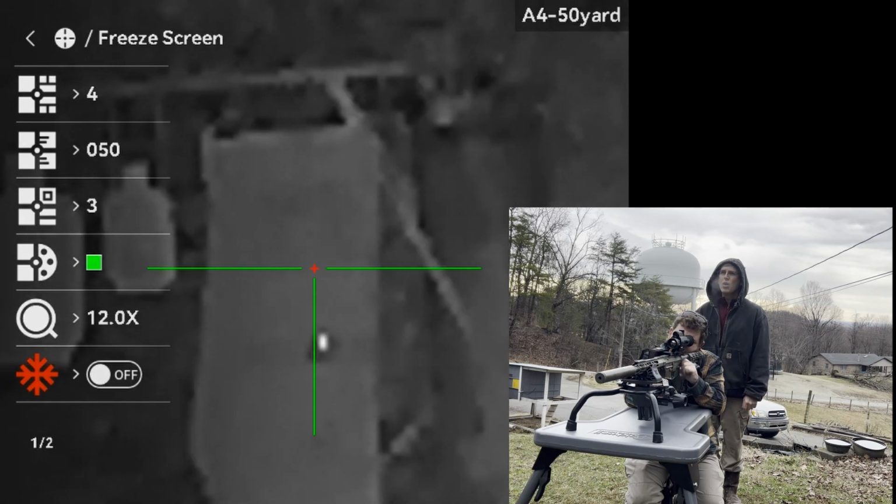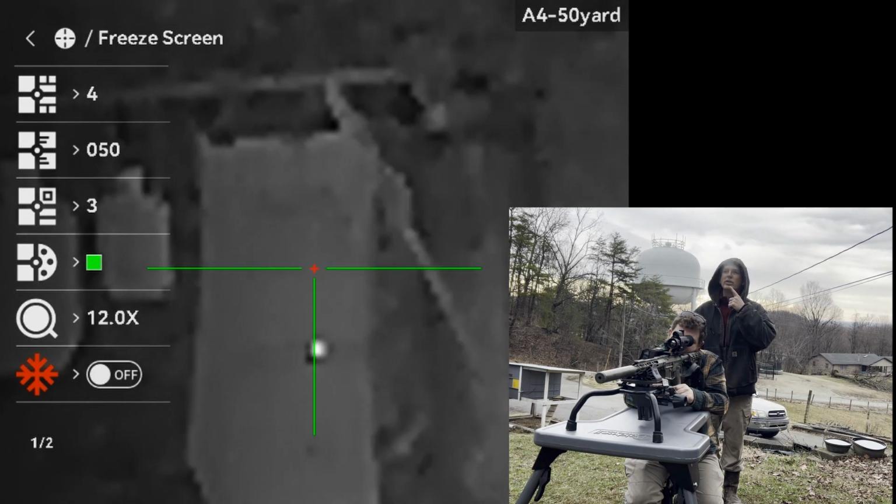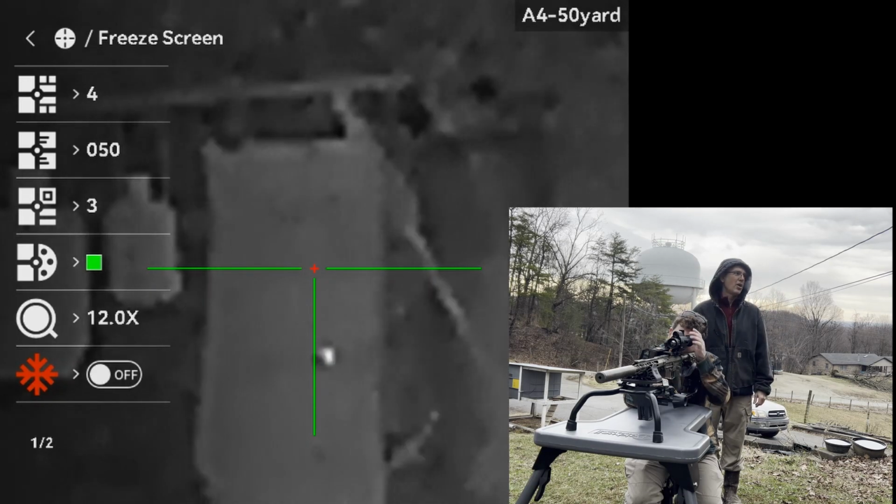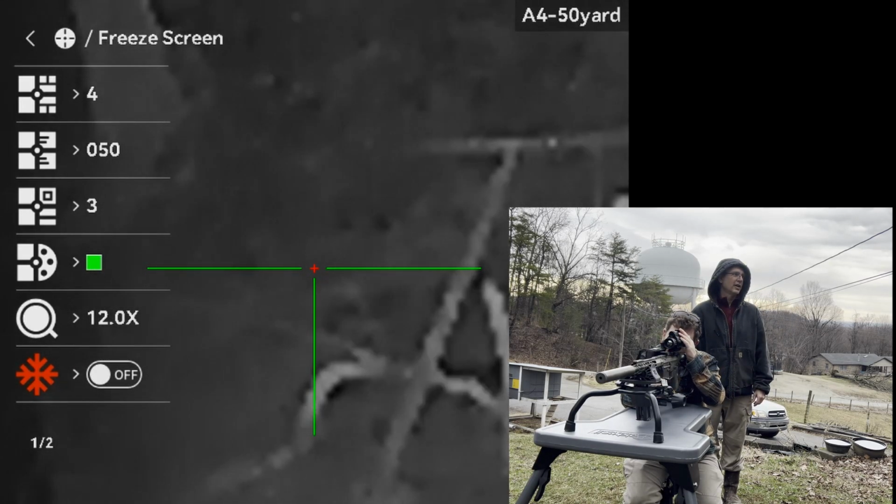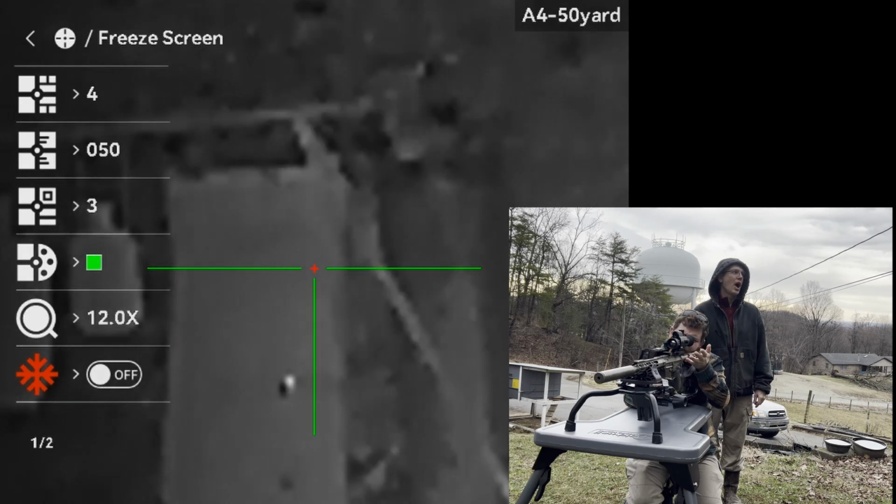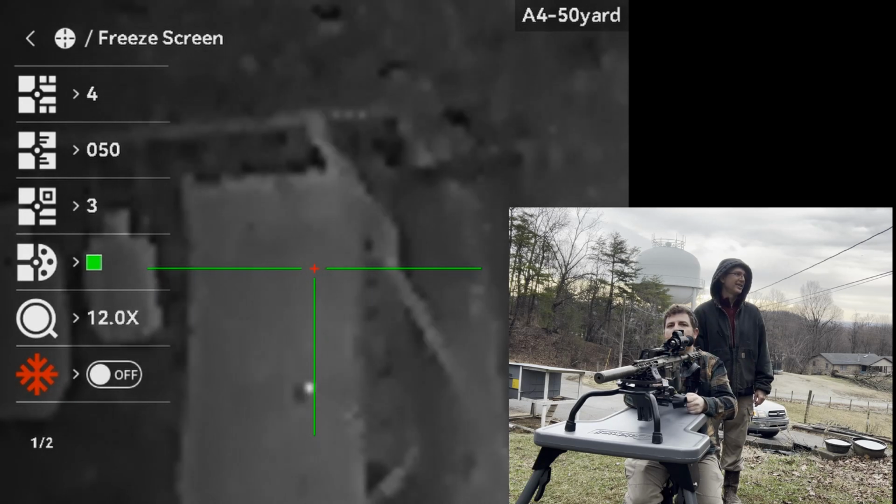Dead nuts. See my breath? See that? Boom. That shot changes the atmosphere. Now watch. It'll slowly go away. So as you can see, we're pretty much right on target. We're good enough to kill a fox.